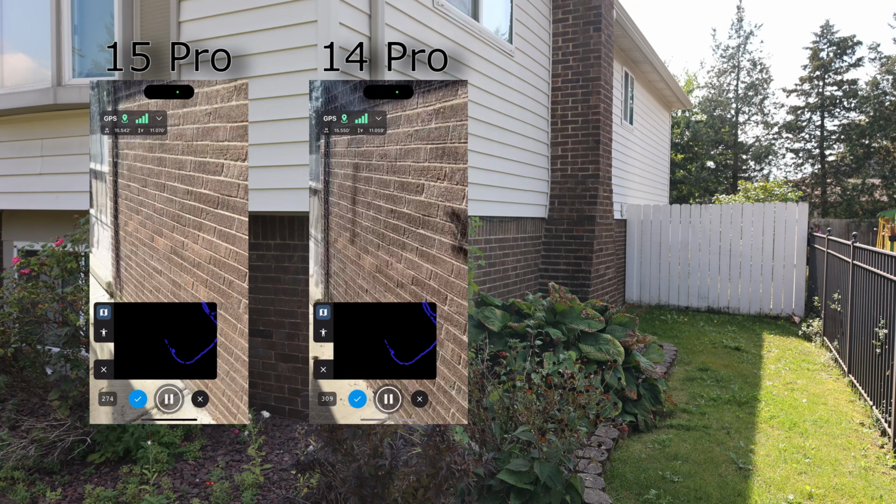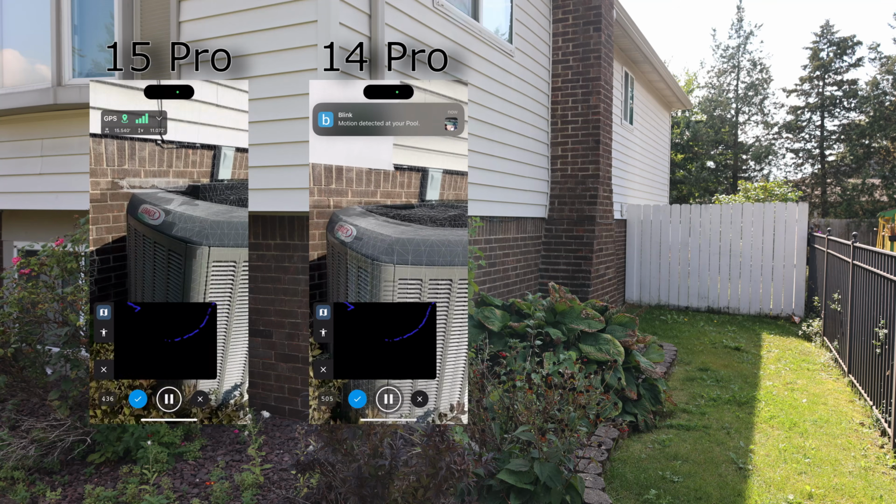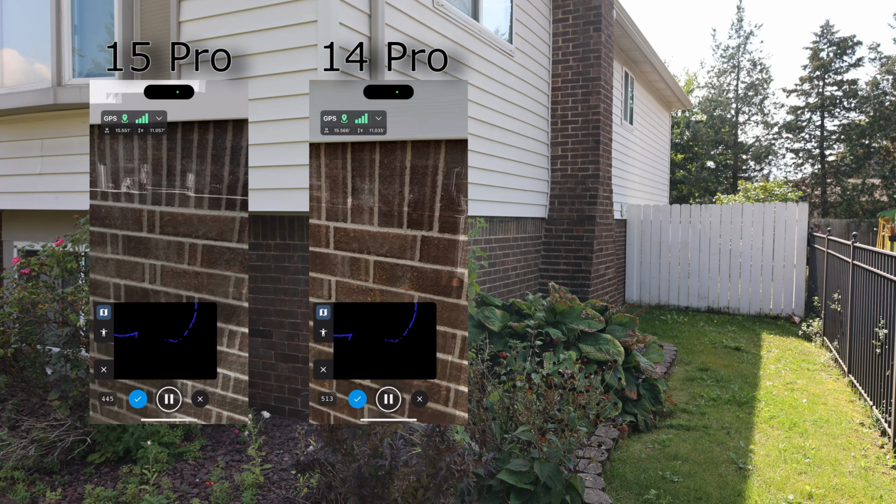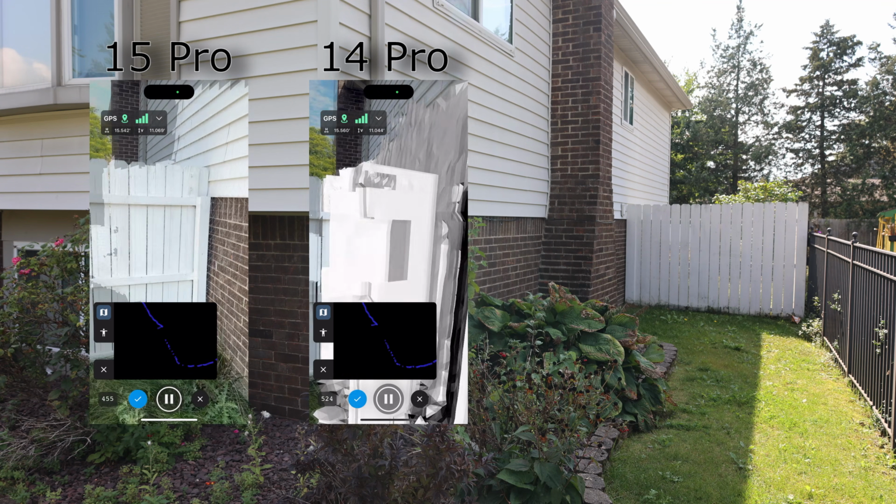Walking into my backyard, I'm going to the back of the house. And we'll finish off here in the back, right where the fence is.